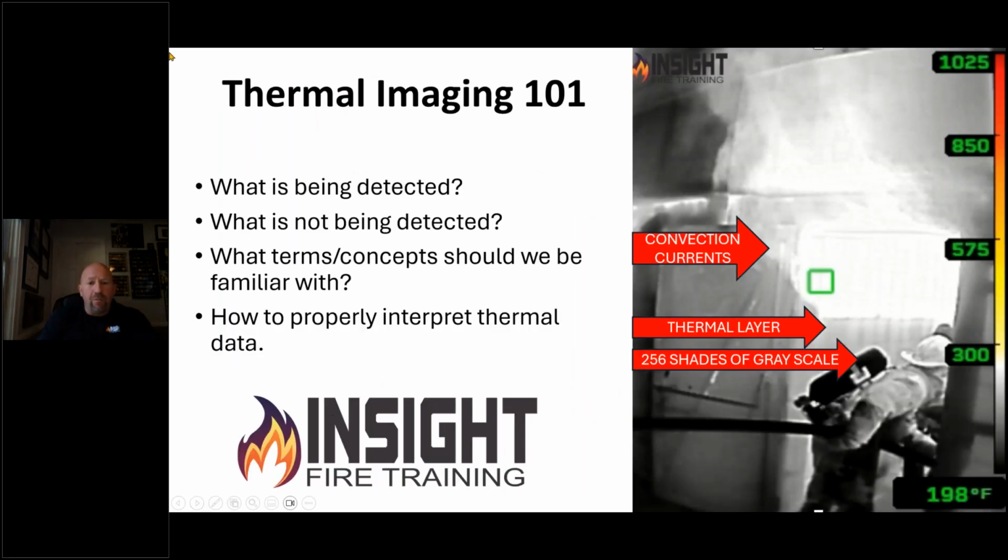Thermal Imaging 101. So let's talk about what is being detected, what is not being detected. What are these weird words and concepts that I hear all the time, and how should I properly interpret this data? You look at this simple image of firefighters entering a burn building, it's black, gray, white. A lot of firefighters would disregard that white area, not thinking that's hot. Those are known as convection currents. We call them convection currents, even though they're not actually convection because the camera sees radiation, but it looks like moving fluid coming across there.